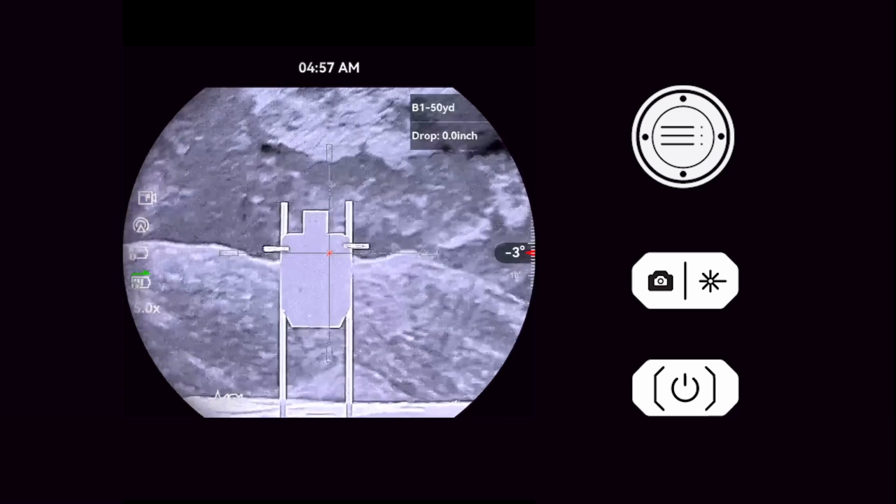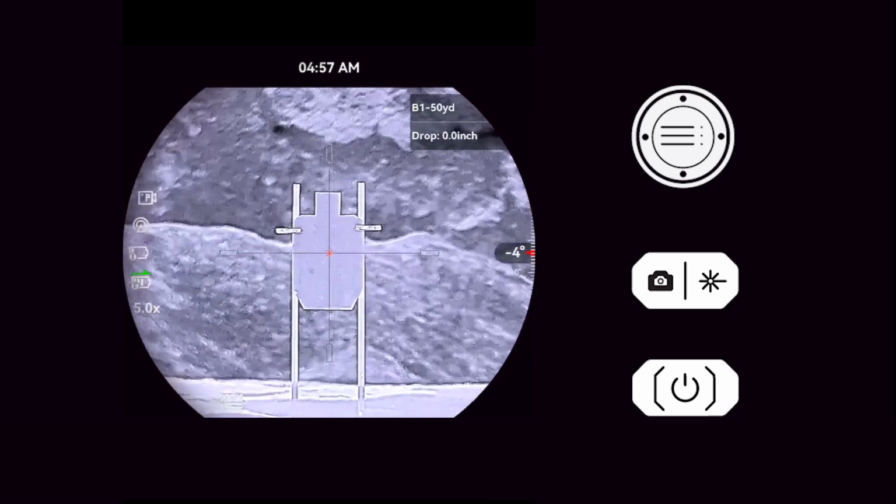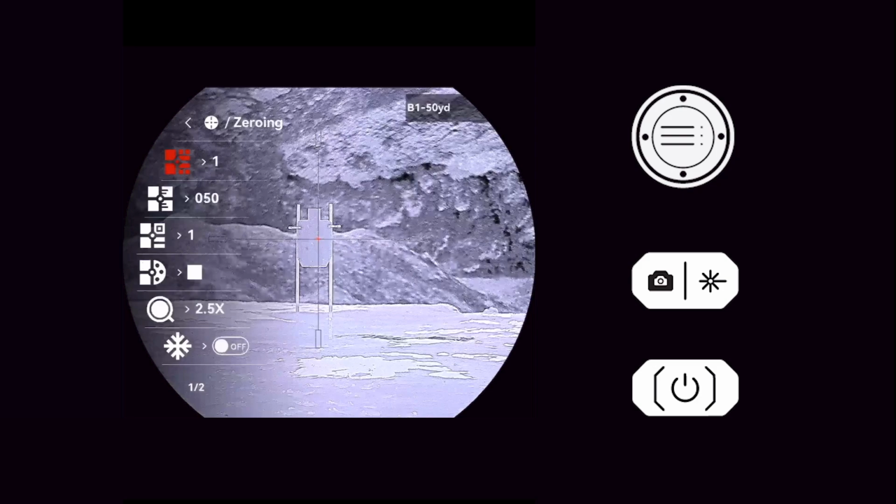Let's get started. First, press and hold the menu button to open the scope menu. Select the Advanced Settings menu, then navigate to the Zeroing menu. Select Zeroing by pressing the menu button.